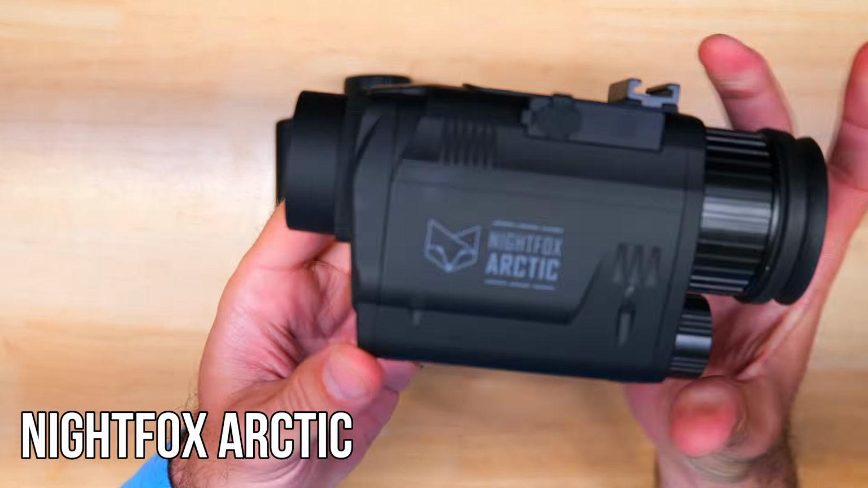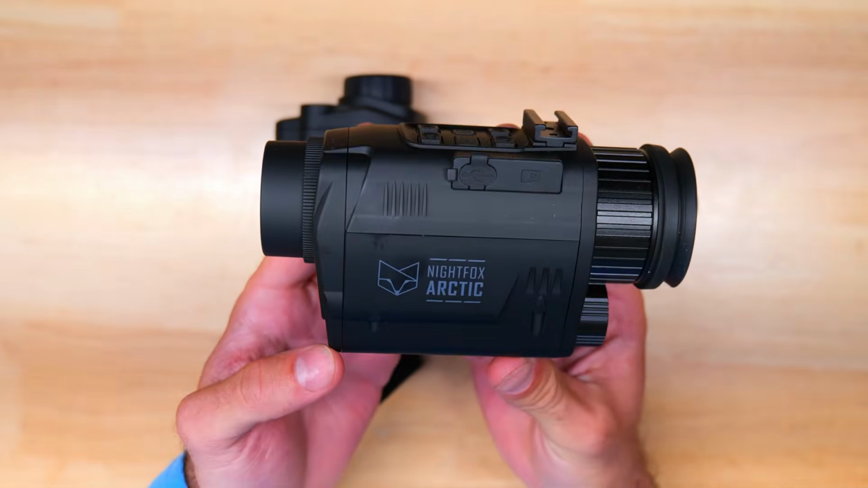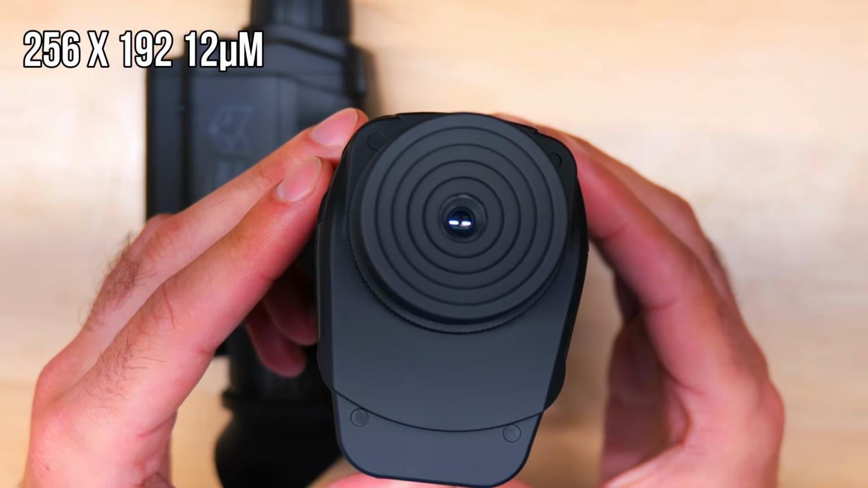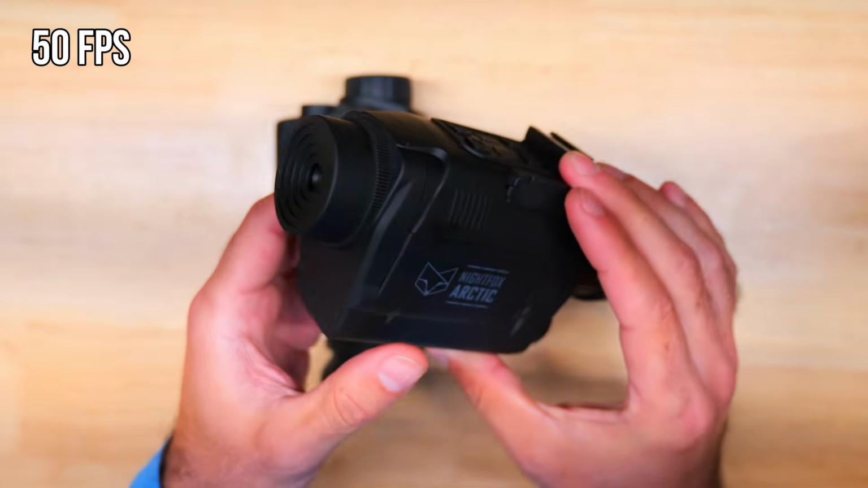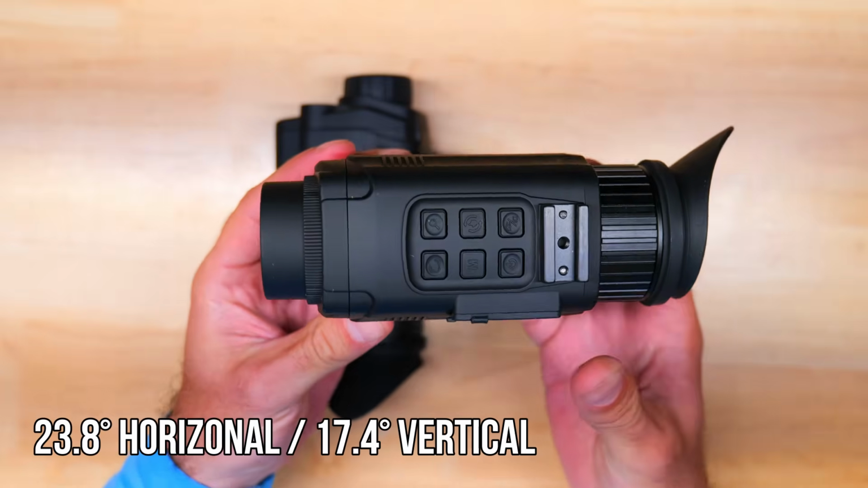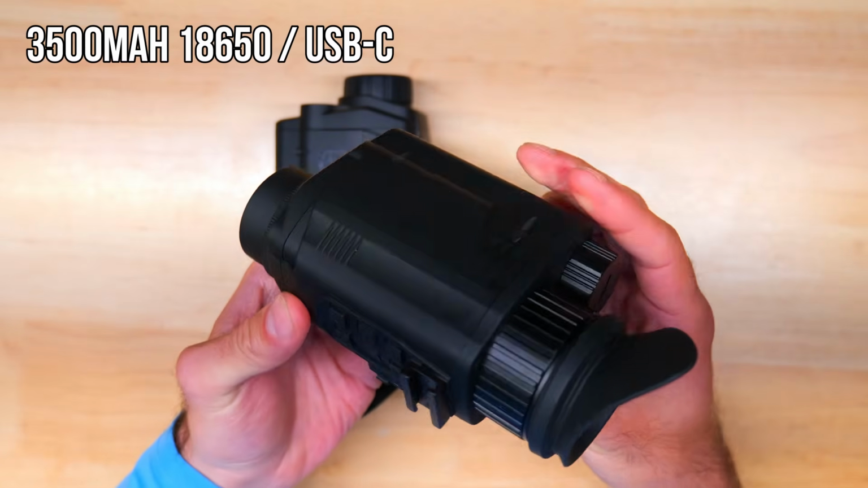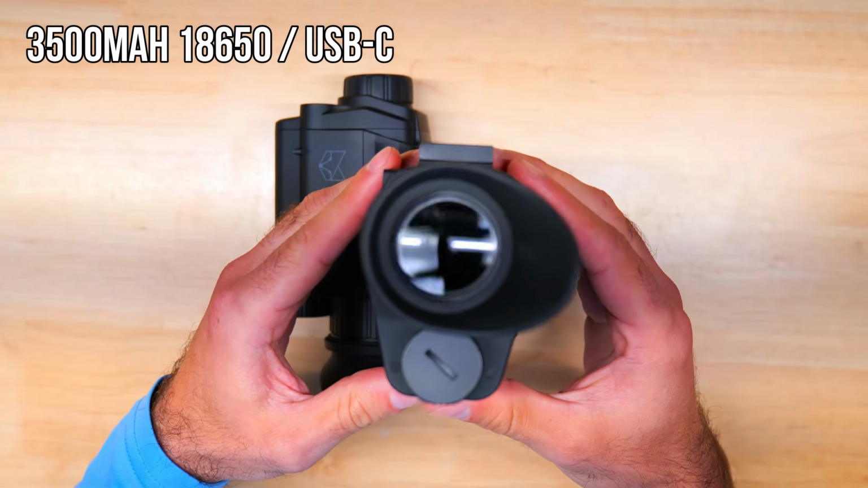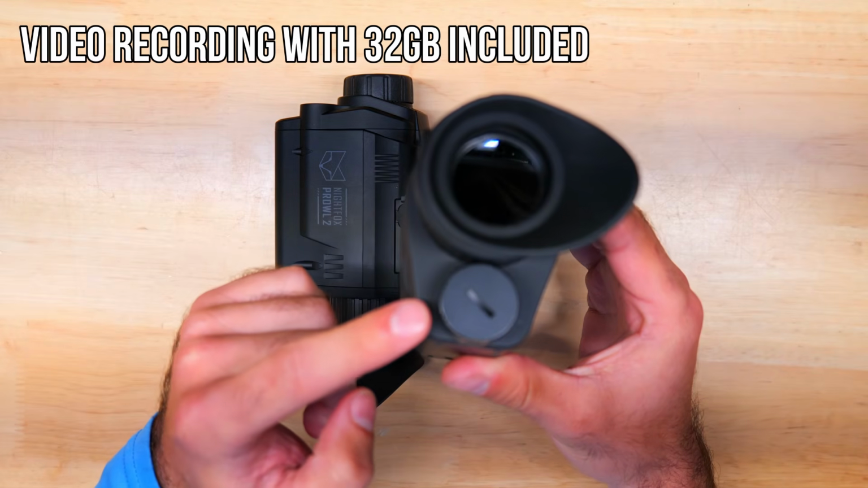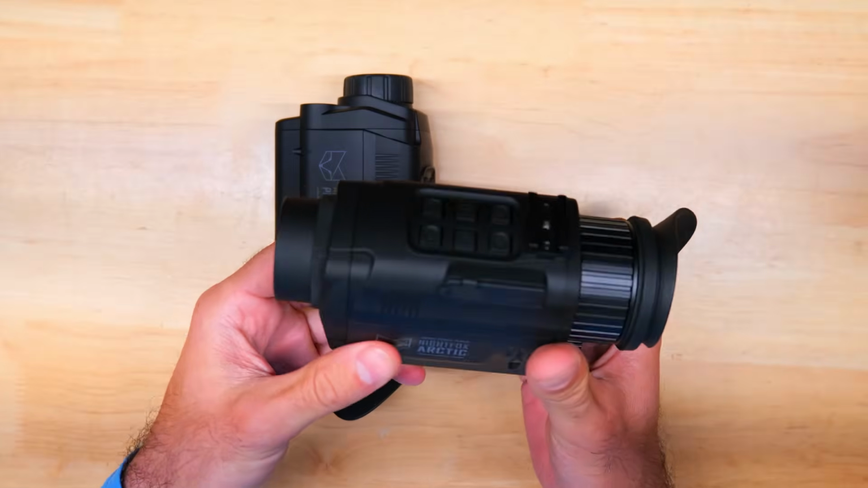The Arctic is a brand new thermal monocular from Nightfox, and it retails for about $450, and it has a 256 by 192 thermal sensor running at 50 frames per second and approximately a 150 meter detection range. It has a 24-degree field of view and runs off of a removable 18650 battery, has a built-in USB-C charger and video recording capabilities. And this is by no means a deep dive into the Arctic, but if you guys would like to see that, let me know in the comments. But it is a really interesting thermal, and it's definitely one of the most affordable options on the market when it comes to helmet mounted thermals.